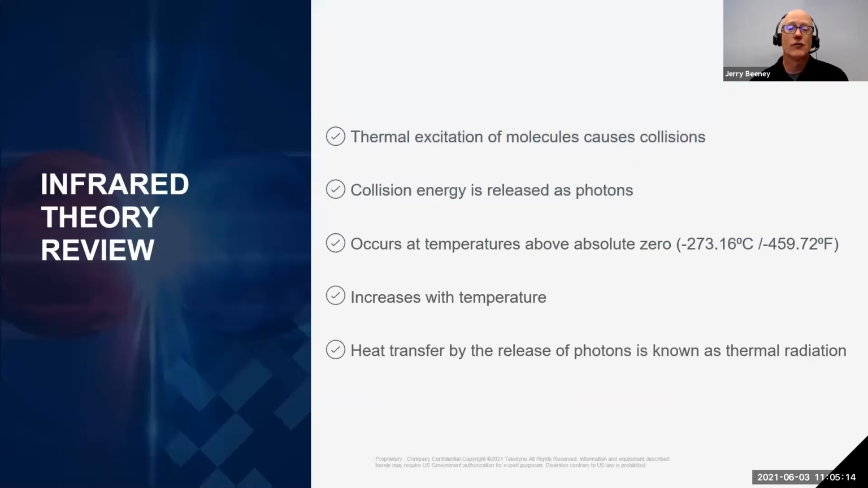So what is infrared radiation that I just mentioned? Well, as many of you are already aware, when a medium, which can be a fluid, a gas, or a solid, heats up above absolute zero, which is minus 273 degrees Celsius or minus 460 degrees Fahrenheit, the molecules within that medium start to move. As these molecules move around, they collide with each other, creating an energy release in the form of photons. As the temperature of the medium increases, so does the molecular movement and collisions. Therefore, an increase in temperature produces an increase in the release of photons.